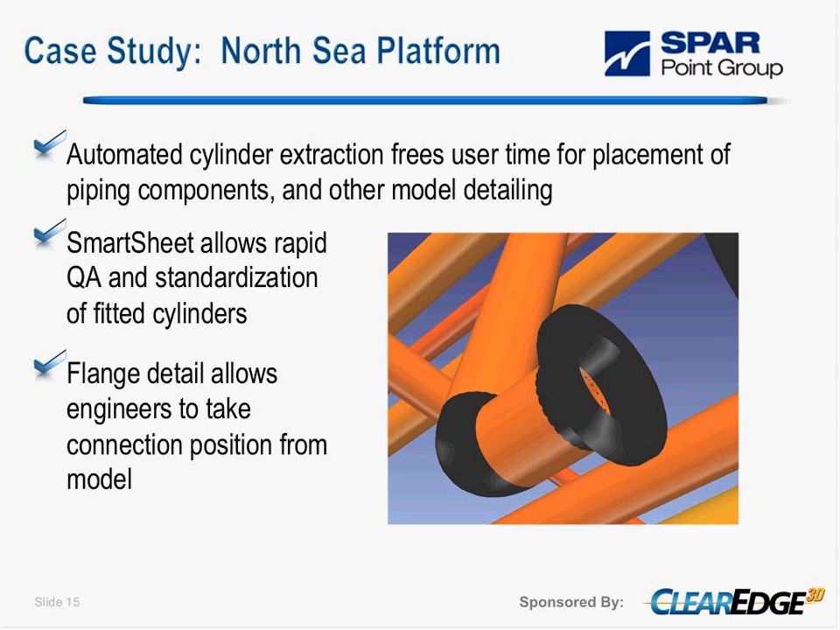You can see the standardized fitted cylinders using the ASME standard, and there are several others in there already. In QA, you get a very good fit to the point cloud data. Flange detail also allows engineers to take the correct connection position directly out of the model. So with face flanges, you have appropriately dimensioned raised face, ring joint and other flange types.